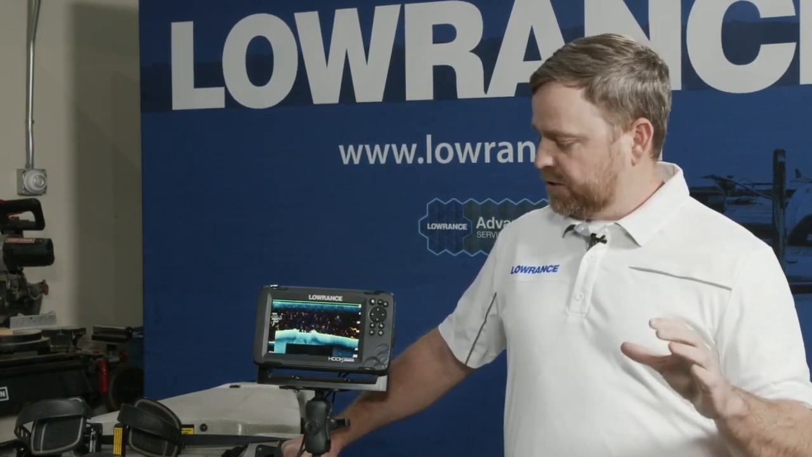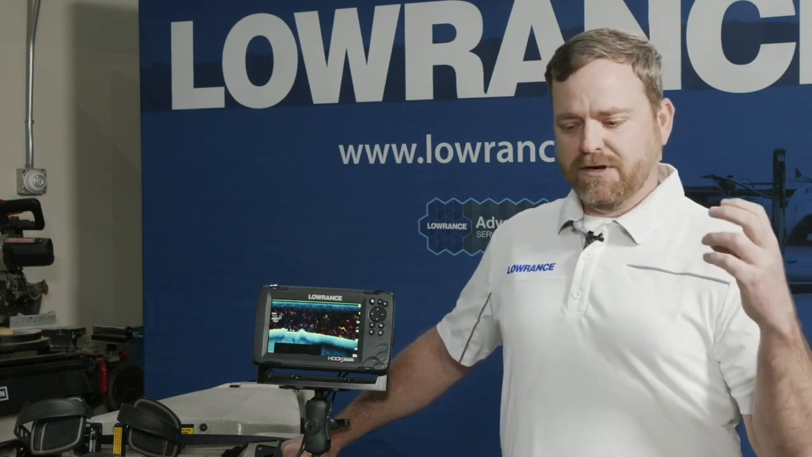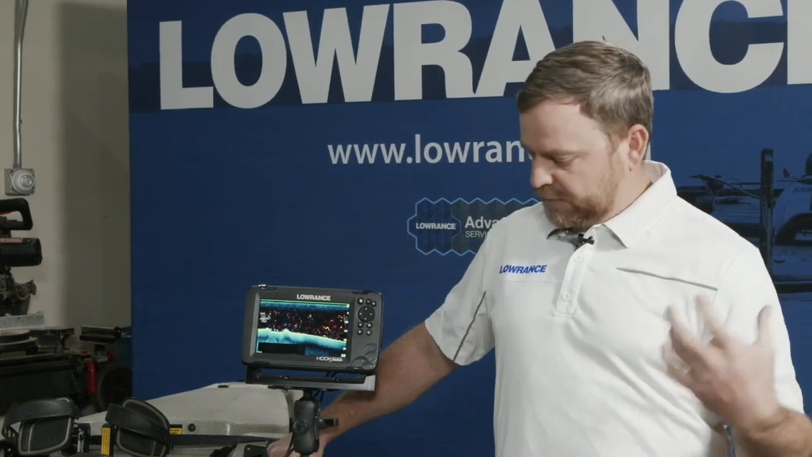With FishReveal, another thing we did is we wanted to make sure that predator fish and bait fish were easy to distinguish. People always told us that they loved the bait fish clouds in downscan, and you can actually see a school of bait fish, but it was hard to pick out those predators within that school of bait fish. So we use a lot of logic and a lot of processing to pluck out just those larger arches and turn those into arches and leave everything else on downscan the way you've had it before.